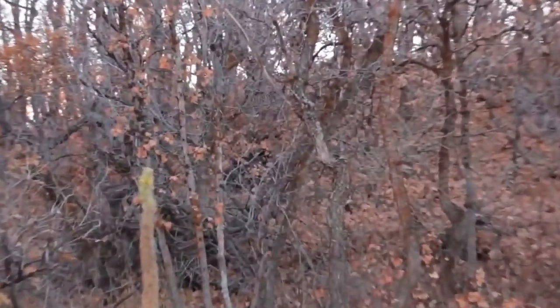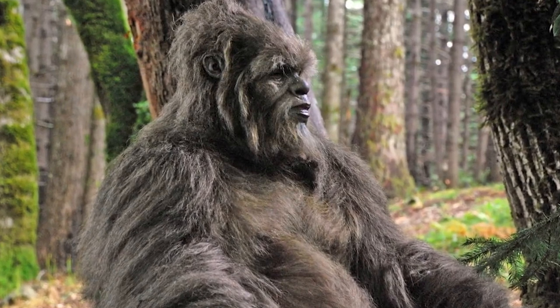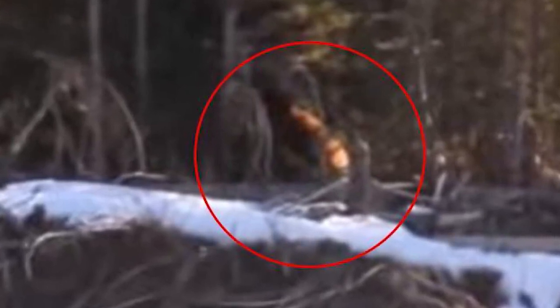Or maybe it's just the thrill of the hunt, the idea that we might one day catch a glimpse of something that's been eluding us for so long. Whatever the reason, Bigfoots have become part of our cultural fabric. They've inspired countless books, movies, and TV shows. They've sparked heated debates among scientists and enthusiasts alike, and they've given us a reason to keep exploring the wild in search of the unknown.